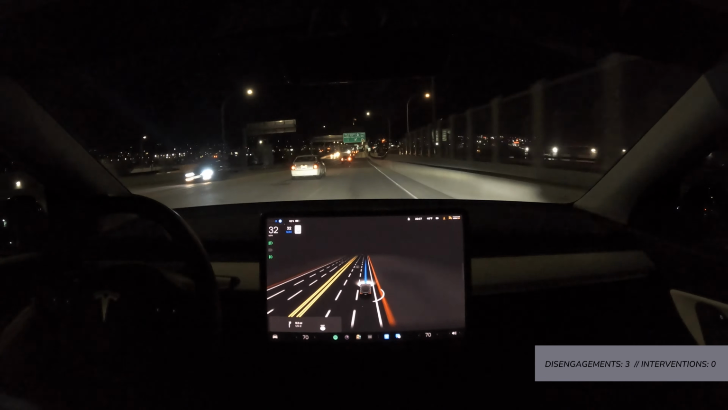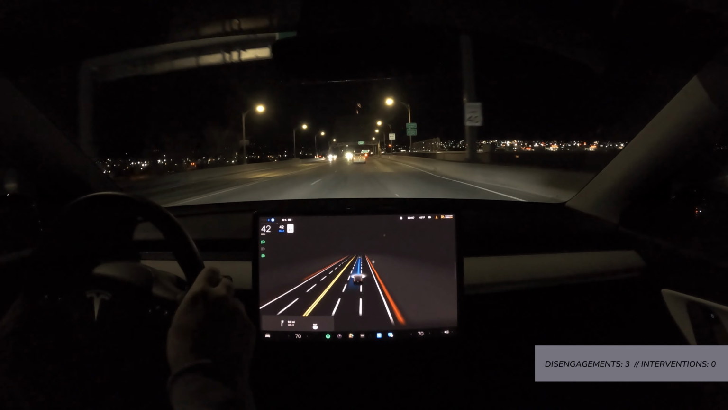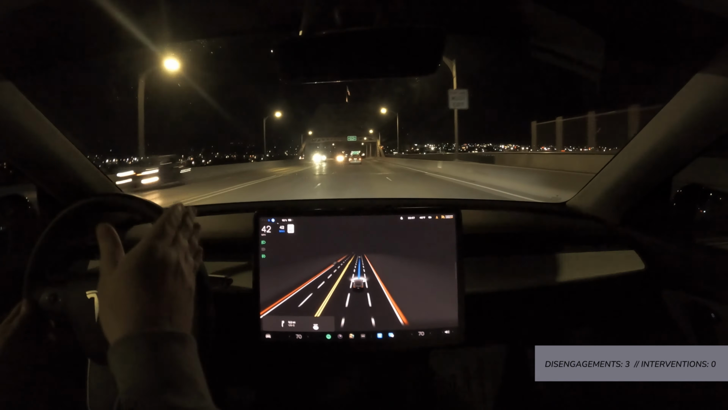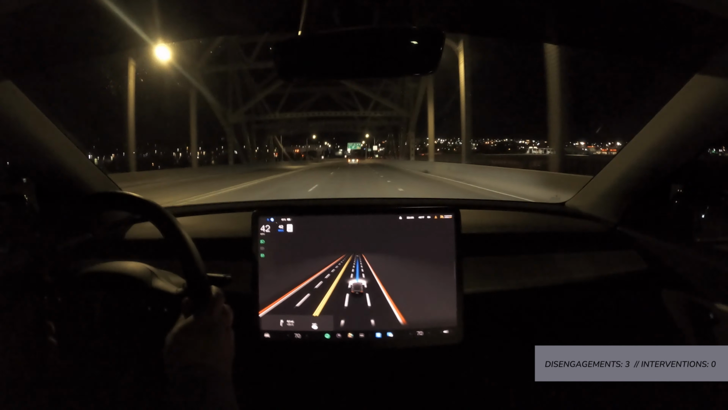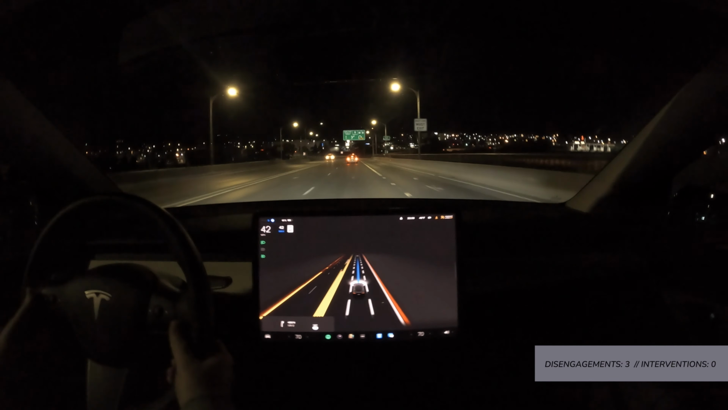We're at 40. We do indeed need to be in this left lane. And so consistently what it does is get into the right lane before the exit. But you can be in this middle lane and still get to the exit to get off the ramp, which is where we need to be. So let's see what the behavior is this time, if any change.